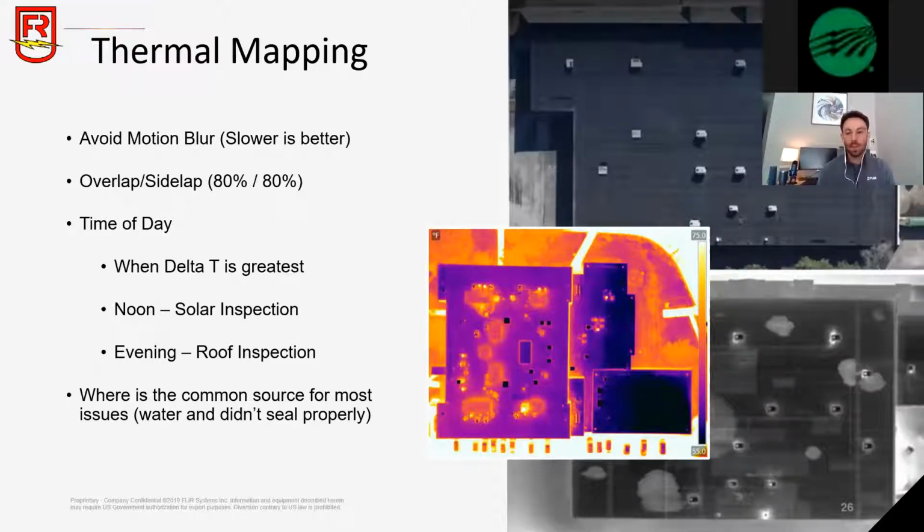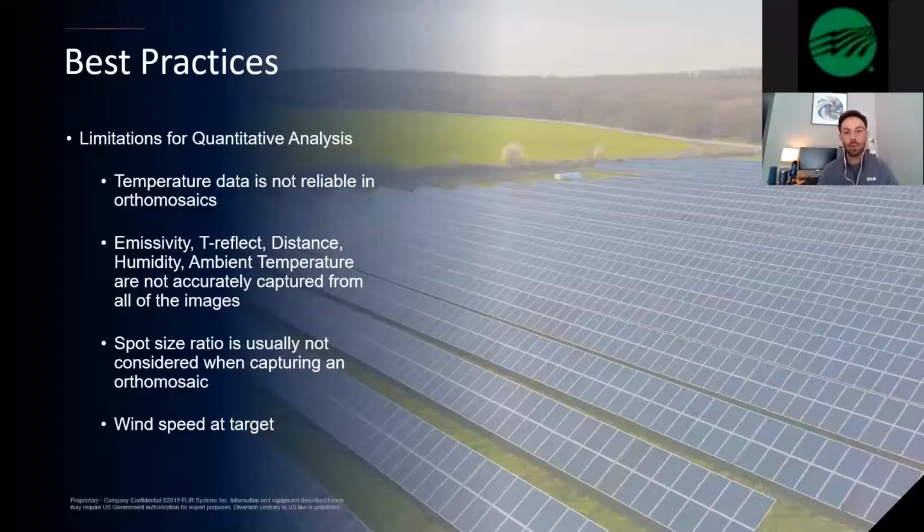But when it comes to thermal mapping, you also need to understand that you have to do qualitative analysis only from a 3D ortho mosaic. You do not want to do anything quantitative for these exact reasons here. During the image stitching process, the current software on the market are not taking into consideration emissivity, reflective apparent temperature, distance, humidity, and spot size ratio. So without those pieces of the formula taken into consideration, it's going to be impossible to get accurate radiometry from a 3D model. So just stick to qualitative relative temperature differences if you do want to go down this path.